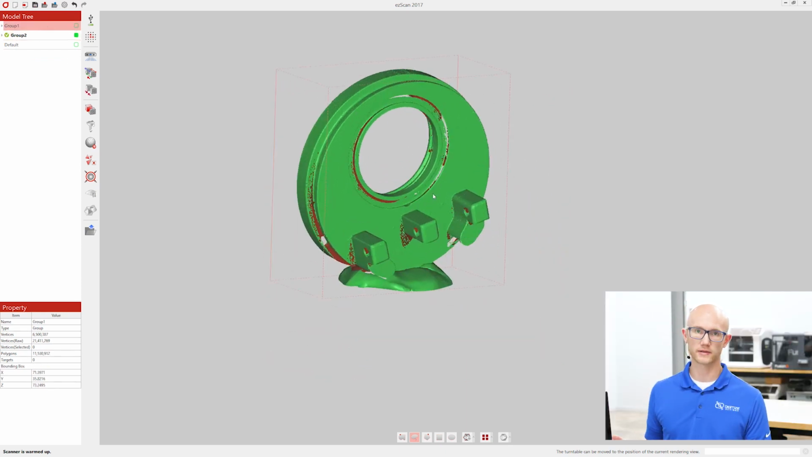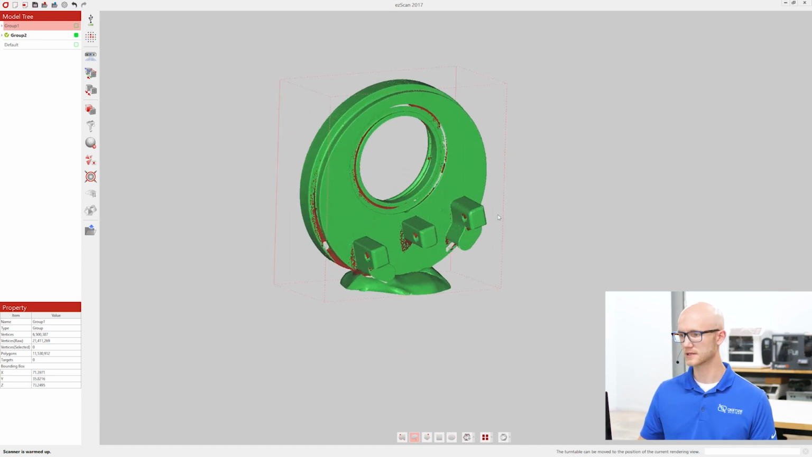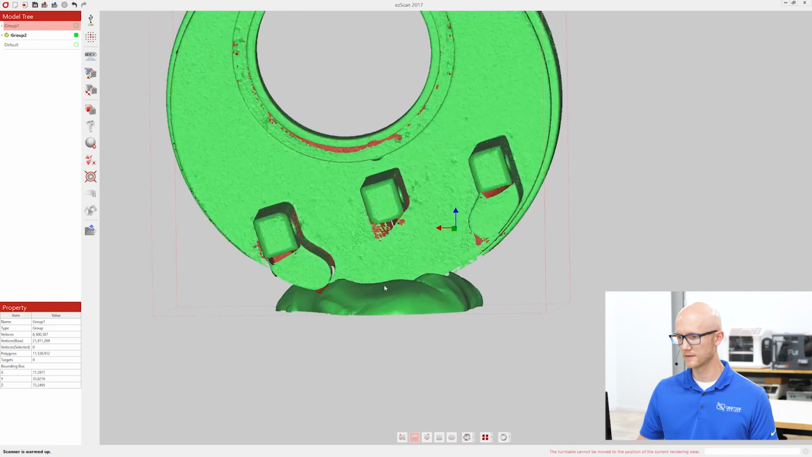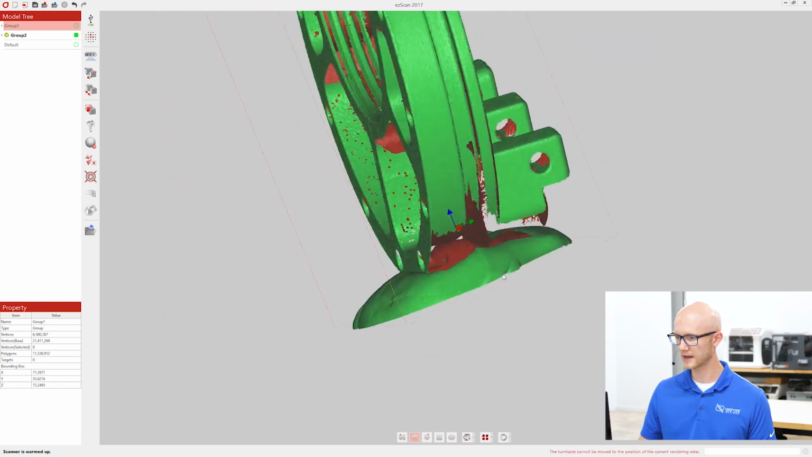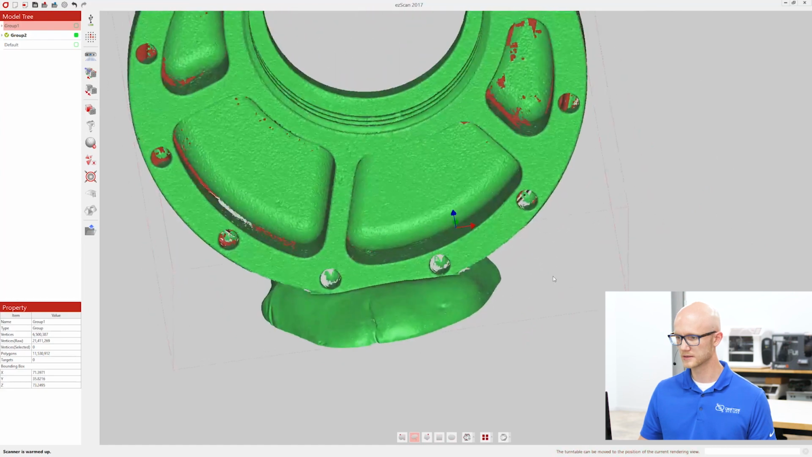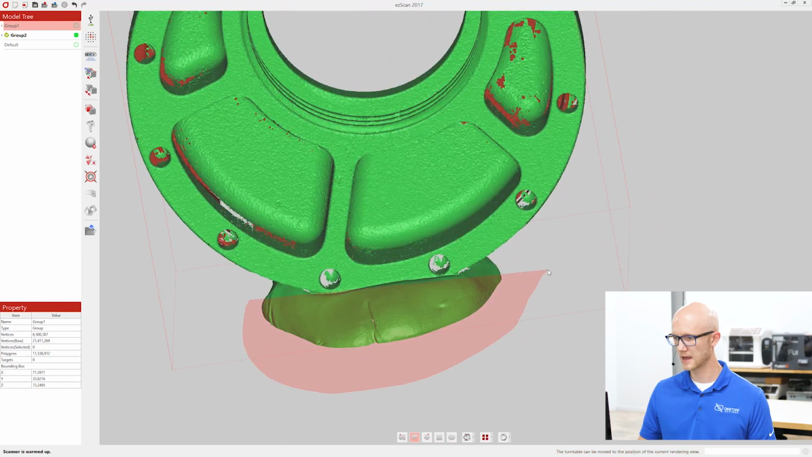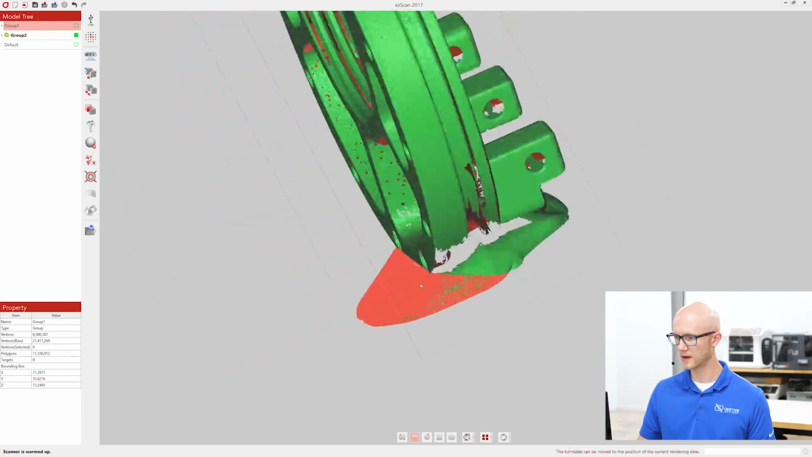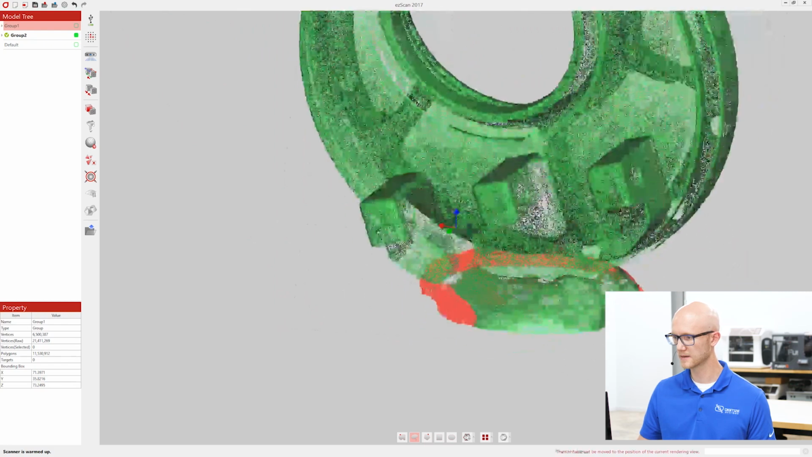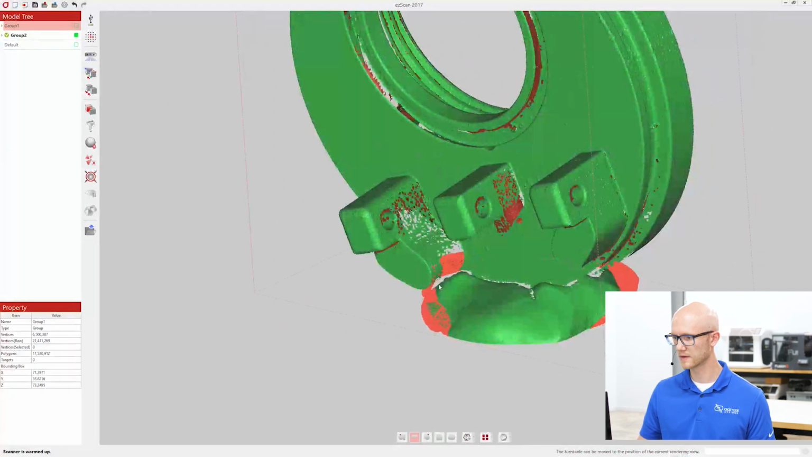The first thing that I'm going to do here is edit out what I don't need in each of these scans. If I come in here, there's no editing screen or anything like that. I can just edit by dragging my mouse. And then when I'm done selecting what I want to erase, I can just hit the delete key and it will remove that data.